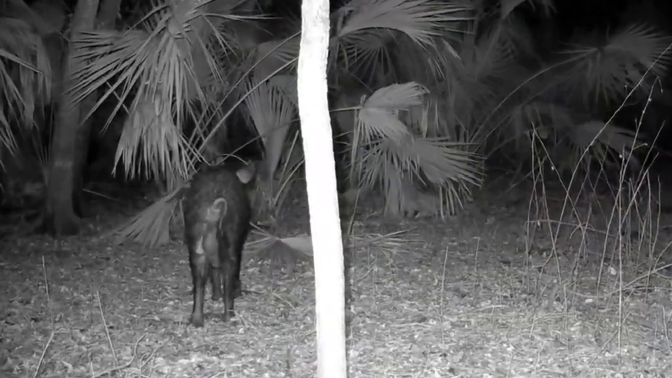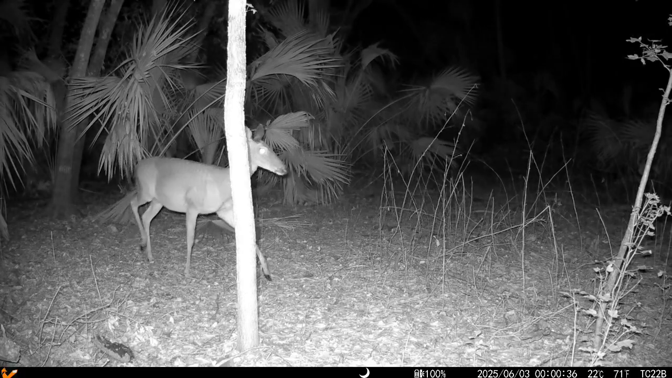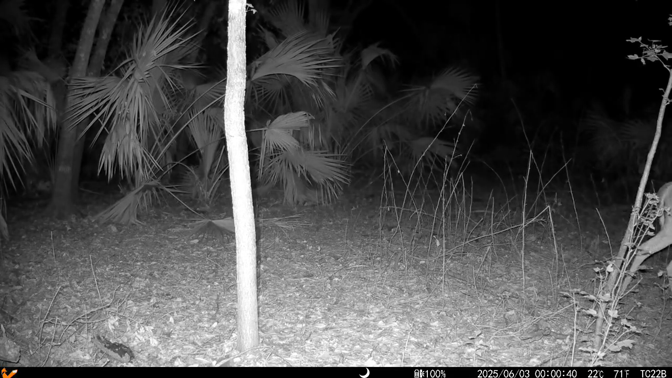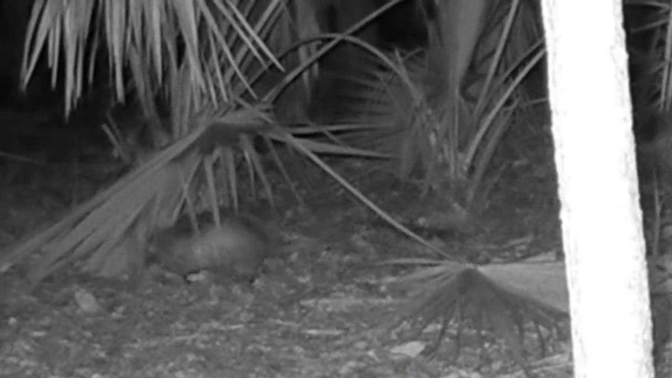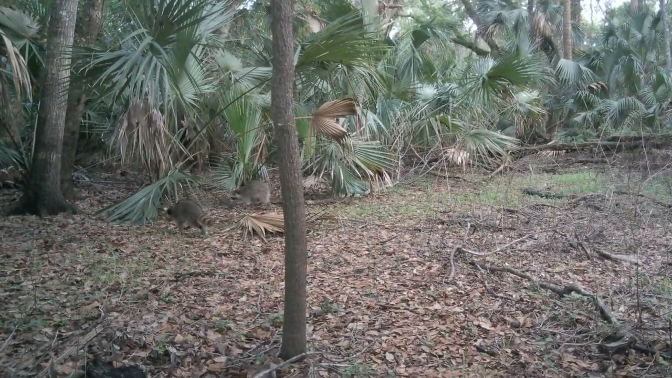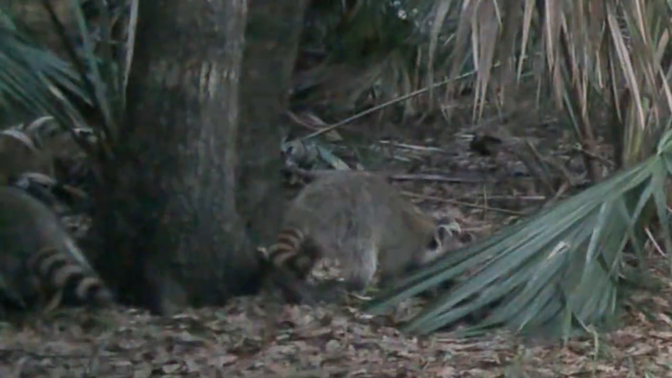Alright, this brings us to our third location. There's an oinker just walking by. This is, well, I mean, they're all directly off the beaten path, but there was a deer walking by. Here's an armadillo. I don't know why the armadillos run through here. Maybe it's because of the raccoons. I don't know.